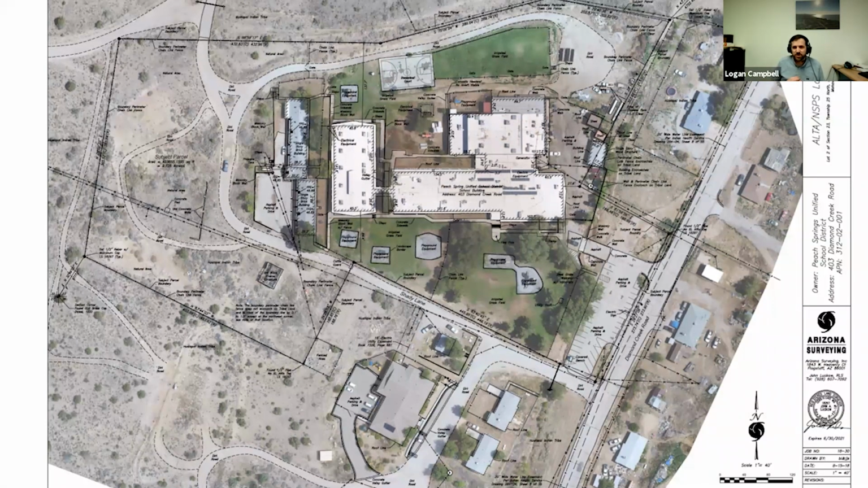And this isn't a drone survey. This is a survey. Specifically, it's an ALTA survey. And that's what your clients want. They don't want a LiDAR survey, usually. Sometimes they do. But most of the time, they don't care about that.